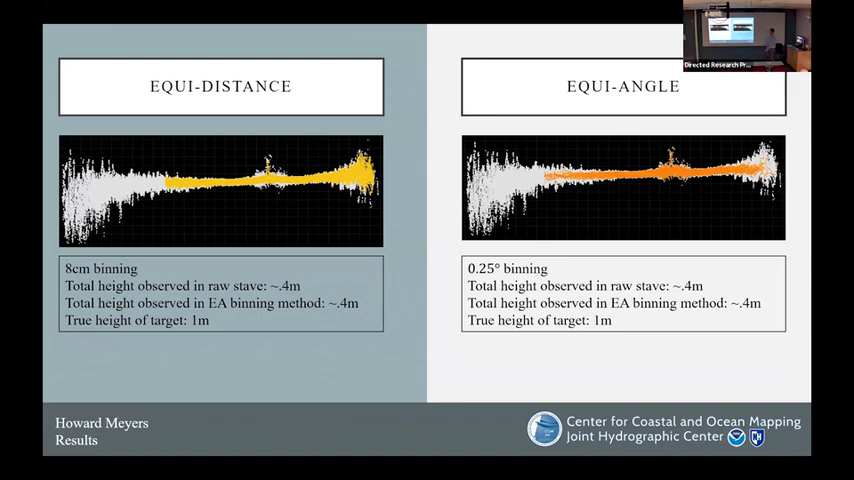So near nadir test for our 1 meter target binned. So it's the exact same data binned with our equidistant and our equal angle methods. So this data was binned to an 8 centimeter bin for a distance and a 0.25 degree bin for our angle. And we see here that the raw data maximum relief is only about 0.4 meters, and that's seen in both the equal angle and equal distance methods here.